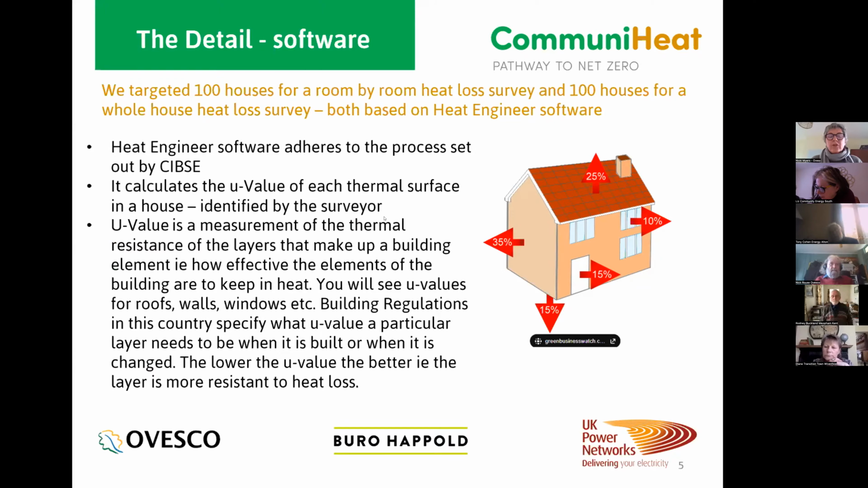Basically it calculates the U value of each thermal surface in your house. So you have to identify how each house, internal and external, is made, whether say it's cavity wall and how big the cavity is, whether it's a solid wall, whether it's perhaps timber, whether the internal wall is solid or not, and how big it is, because all this will determine how much heat is lost from the house, and also the roofs and also the floor.